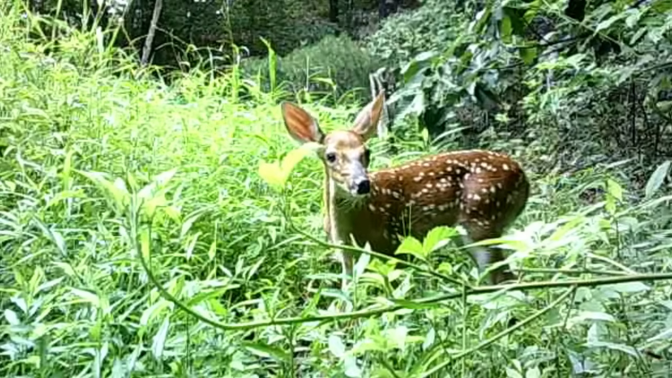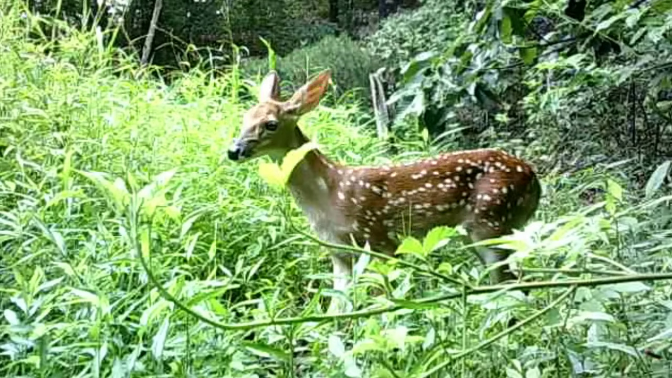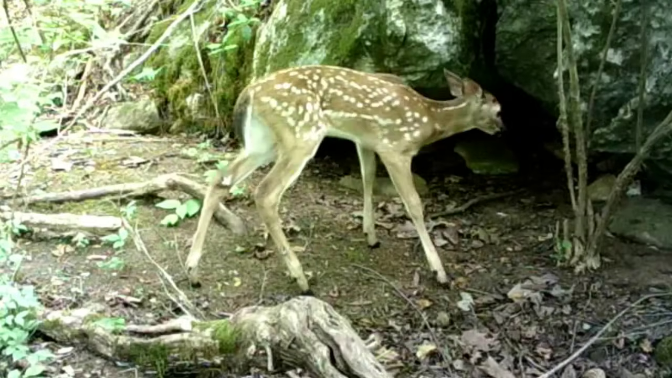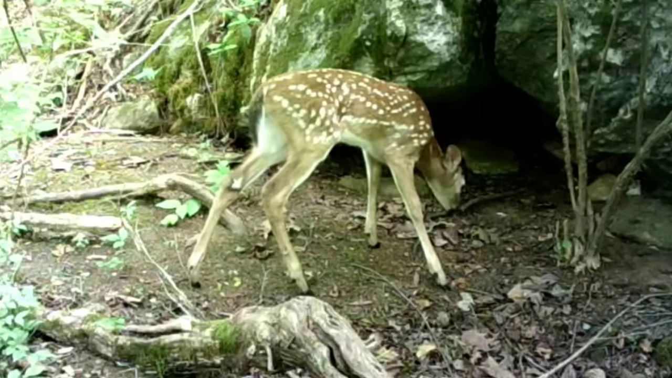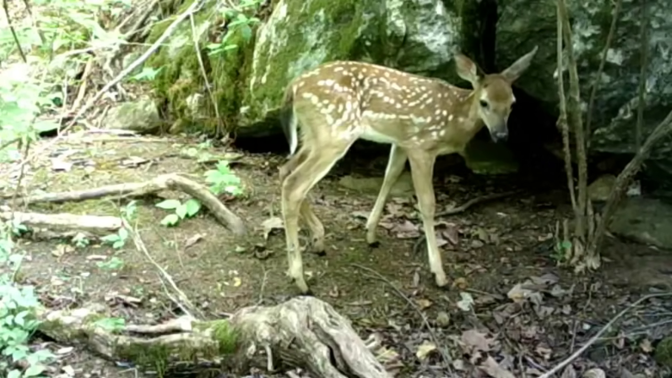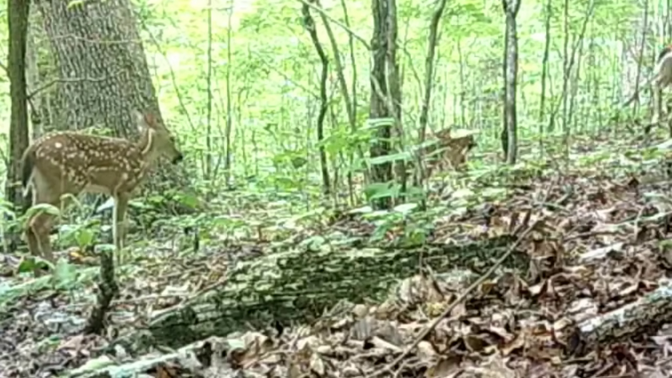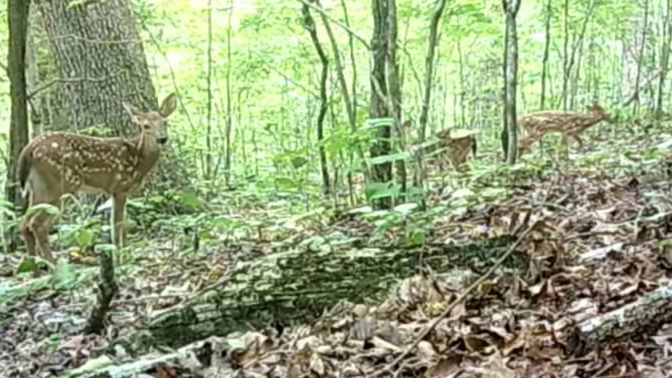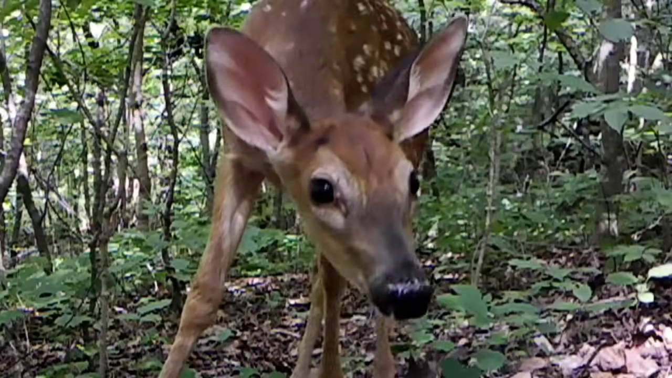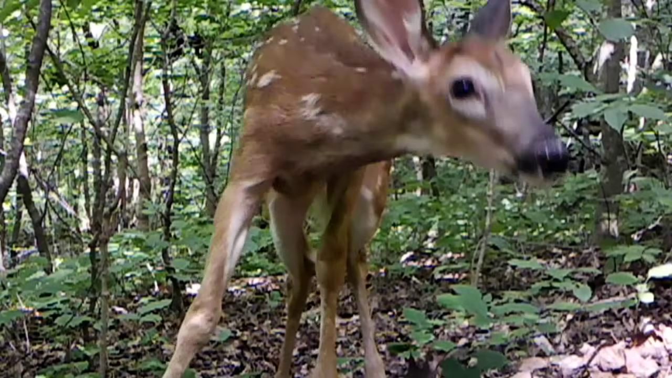And they get curious too. They get braver as they get older. But Mom ain't far away. Even at the rock. They're curious too, exploring their new world. Here's a rare glimpse of triplets. Two years in a row now I've filmed triplets. And they're curious about these cameras too, but they grow up with them.